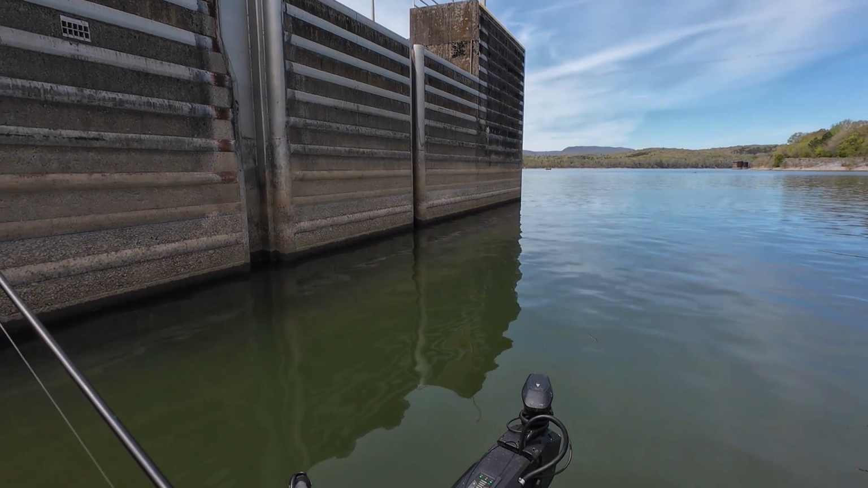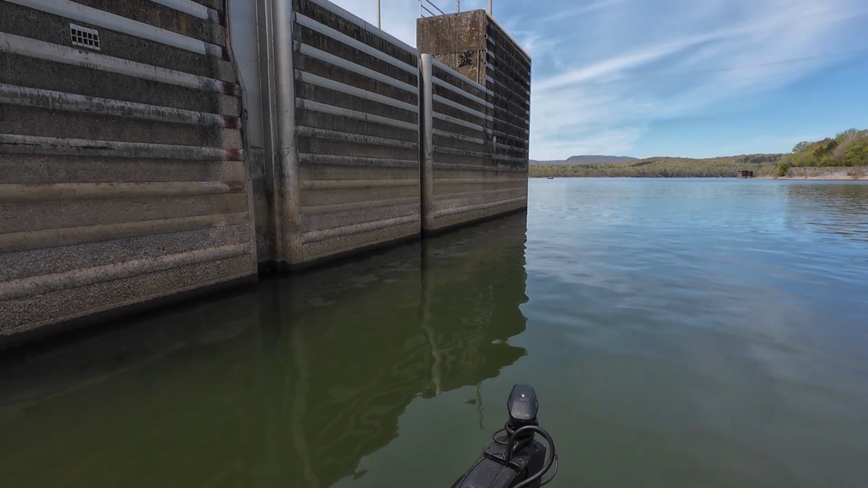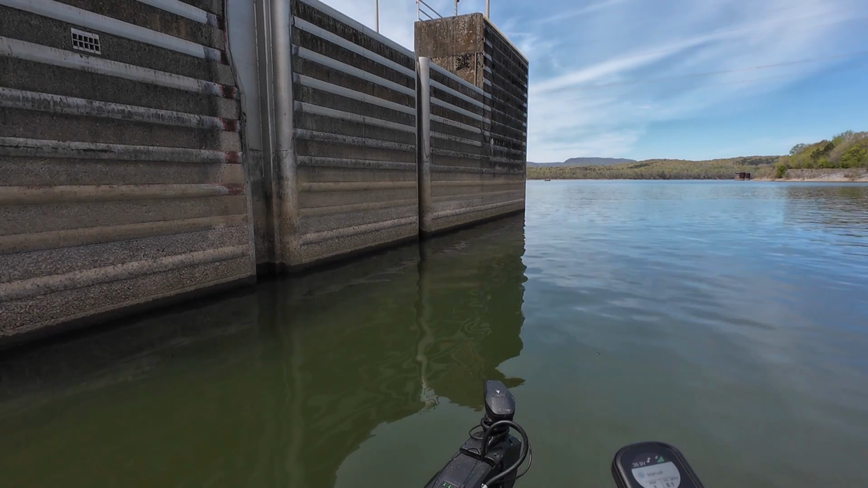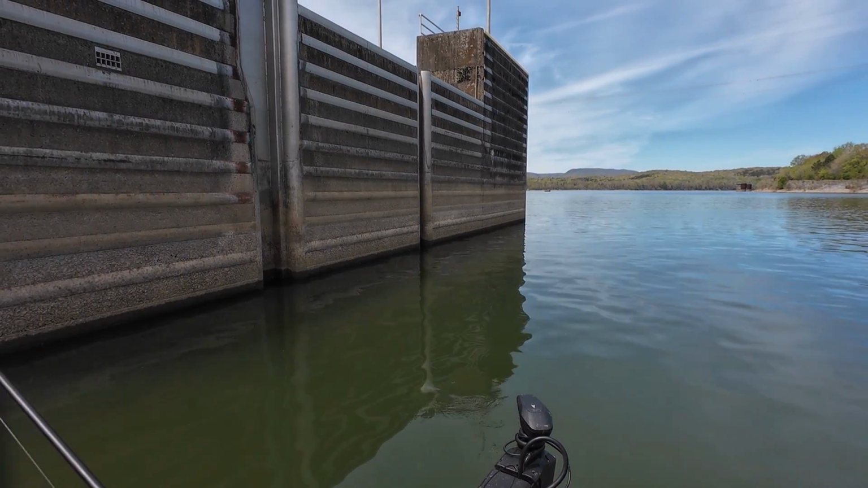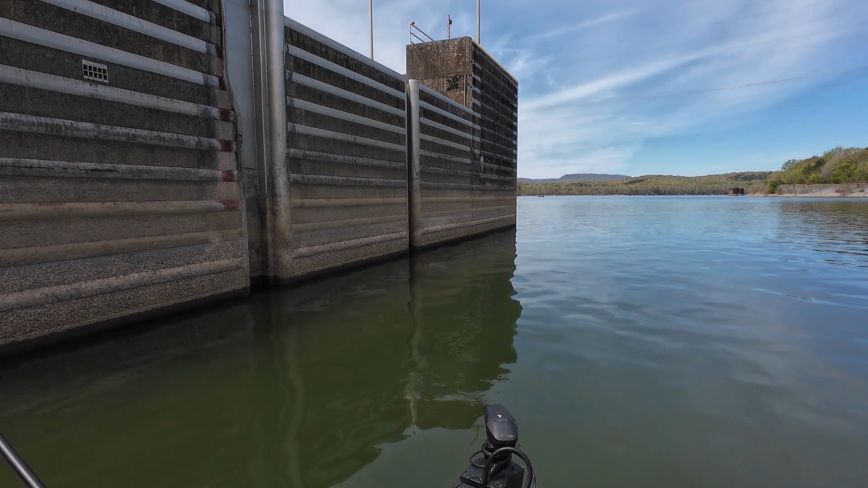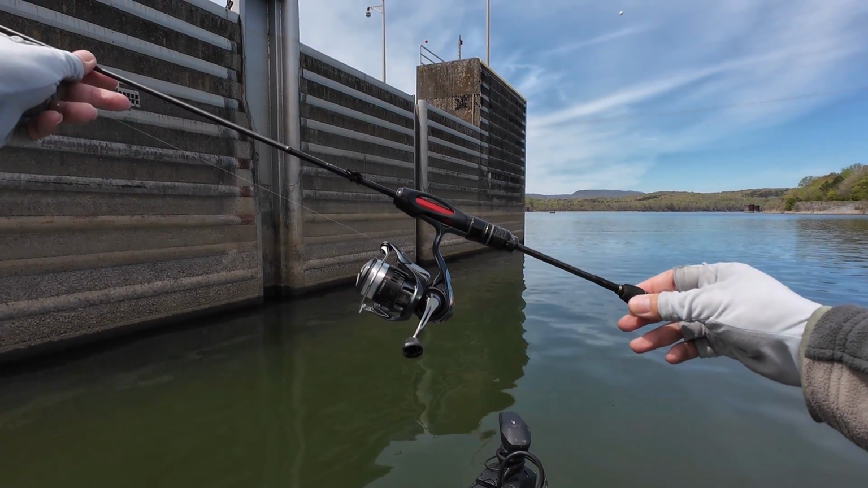I do see some baby bluegill, but every time I fish baby bluegill here, I can promise you I'm gonna snatch a couple of crappie, maybe even a baby bass, catch a few fish, check the mooring sails. You know the cadence when we're under the dam, right? You know what's gonna happen. So let me show you what we're fishing today.